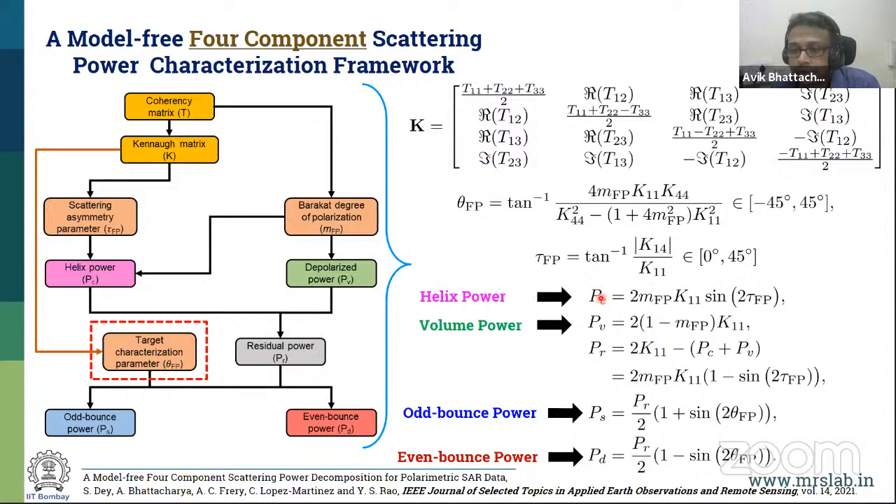But we compute first the PC power, the helix power, then the volume power, add both of them and subtract from the total power. So you get a residue power. So the residue is the polarized power. On this polarized power, I find out these two even and odd bounds and the even bound. This has been also published. You can have a look at them. Again, you can see this is one step to go from the T matrix to all the powers.